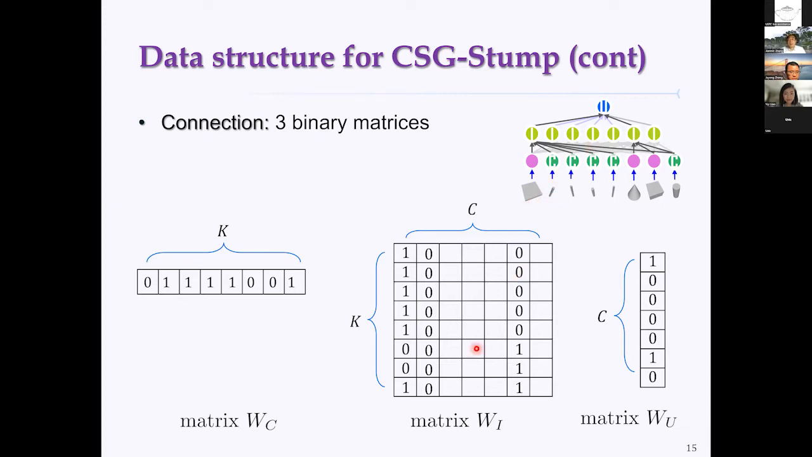For the second layer, we use another matrix, WI. I stands for intersection. So WI is for the intersection layer, and the matrix has dimension k by c. The rows correspond to the nodes in the first layer, or the primitive objects, and the columns correspond to the number of nodes we set up for this intersection layer.